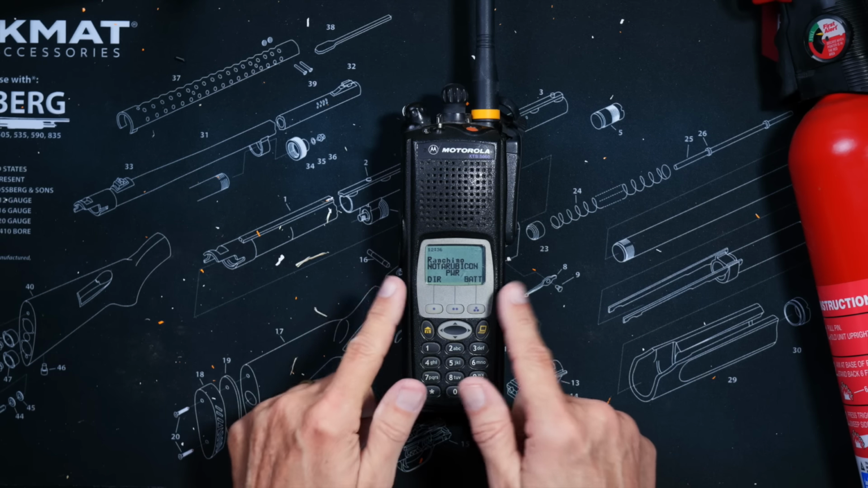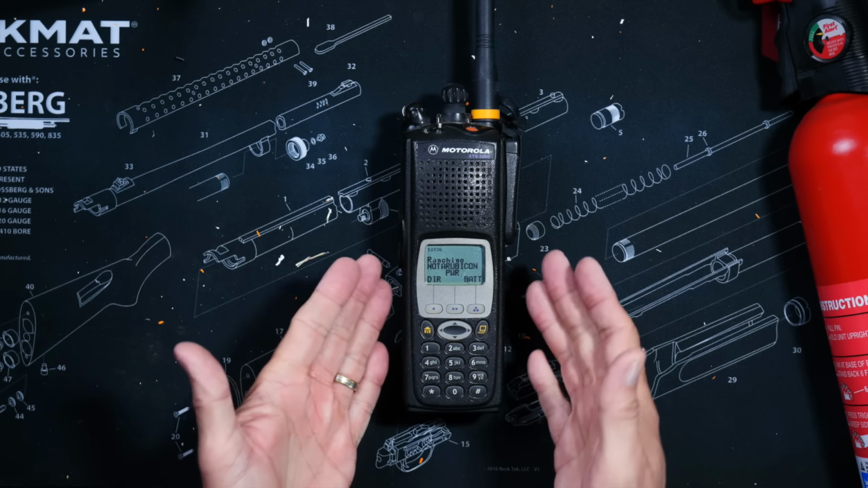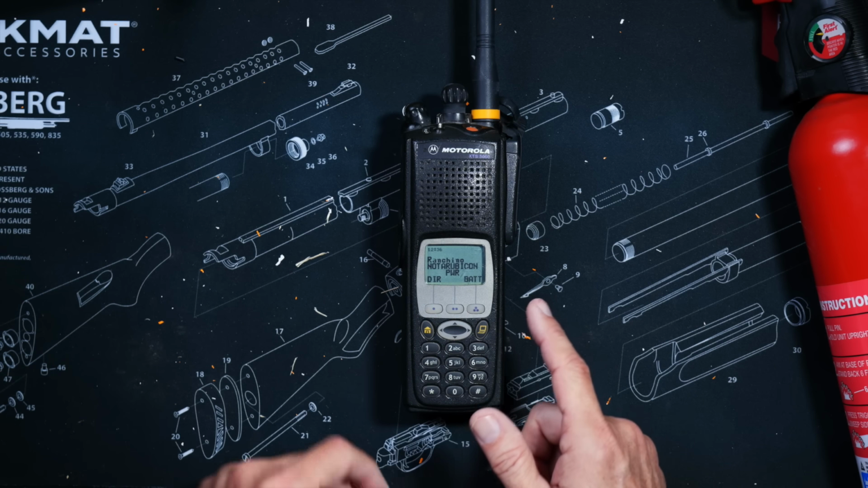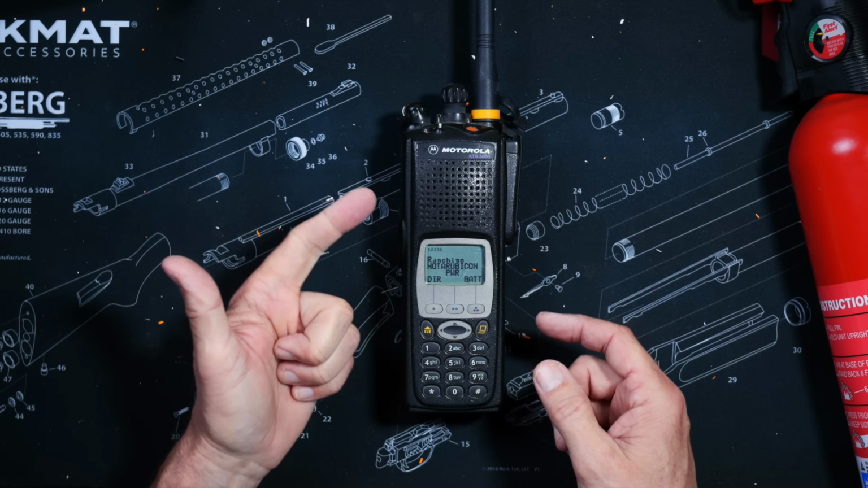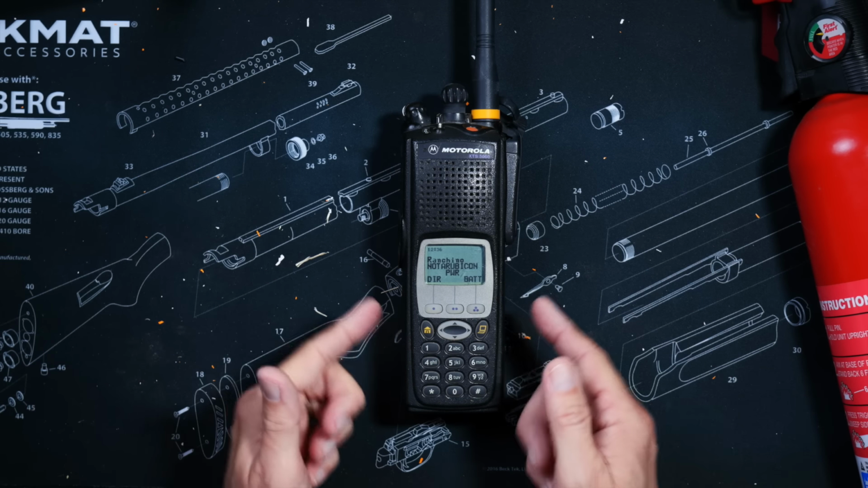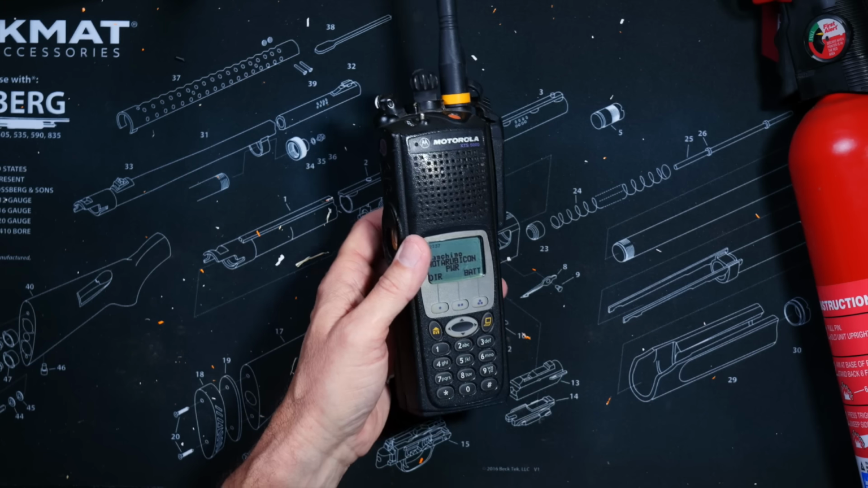This is my Motorola XTS 5000 combination analog and digital radio. When new, the price for this radio was about 5,000 monies, and today a refurbished one with a warranty will cost you around 700 monies. This radio transmits on GMRS, ham radio, and business frequencies. It does trunking, digital P25, encryption, text messages, and an entire buttload of other stuff. This radio is by far the most powerful and most versatile radio that I own. And for this test, I'm going to put it way out of reach on the other side of the room where it's safe.